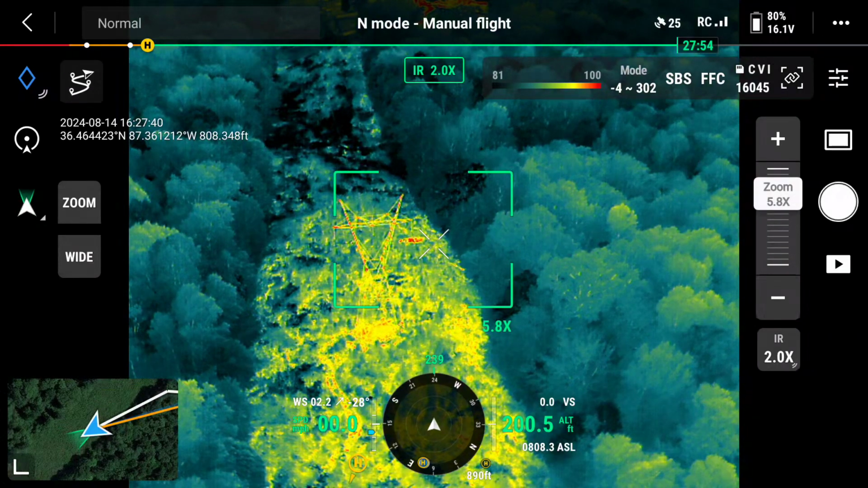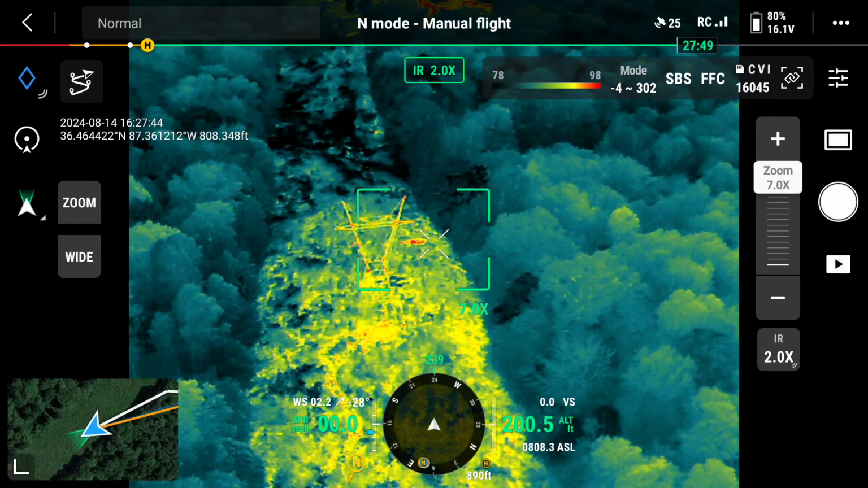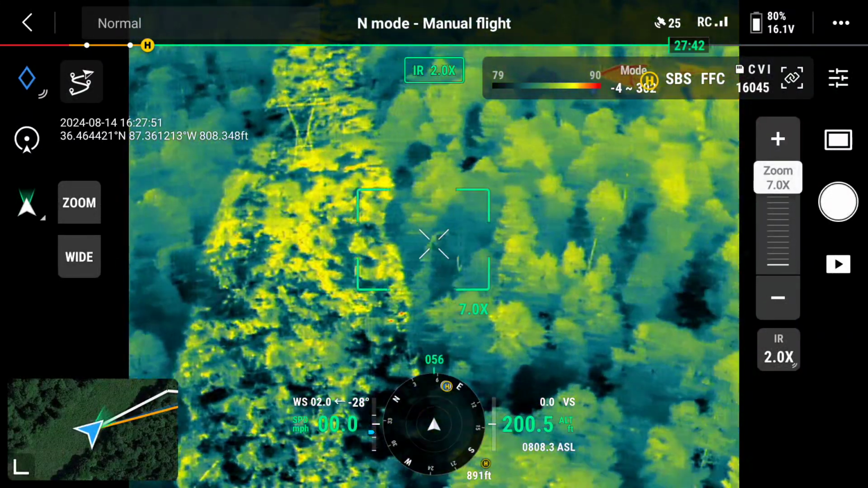So what I like to do when I'm flying is I'll keep my IR usually at a full screen, fully zoomed out, and I'll preset my zoom camera to a 7x zoom.